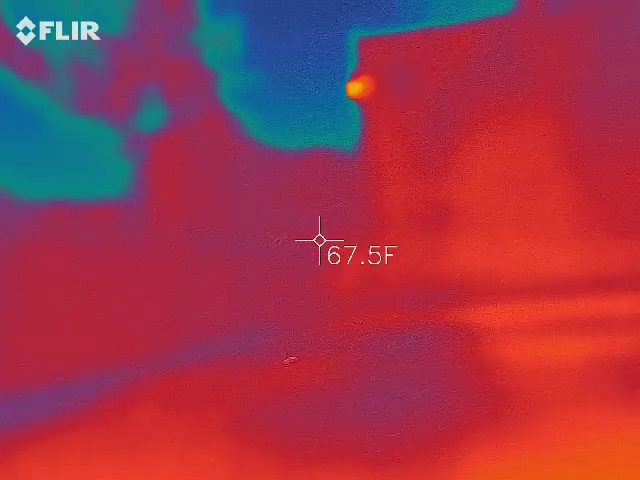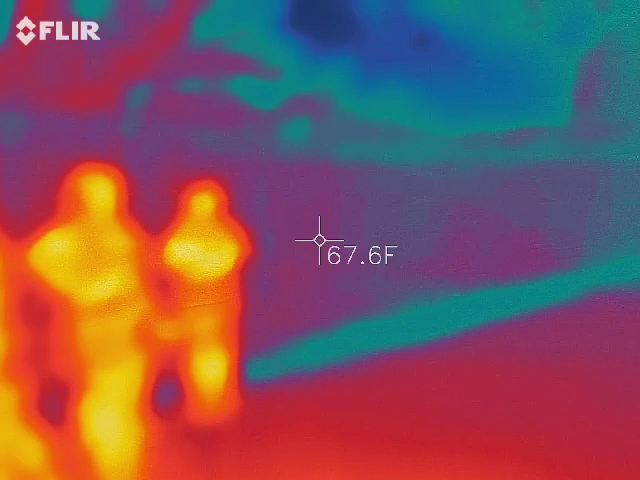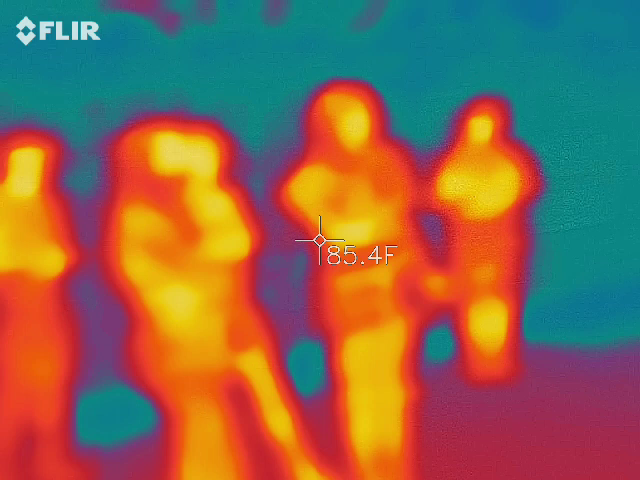What are we looking at? We have the snow cross there in the building, the white building cross. Okay, there's a lot more to this, guys. Hang on. Guys, listen and ask questions later. Shut your mouth.